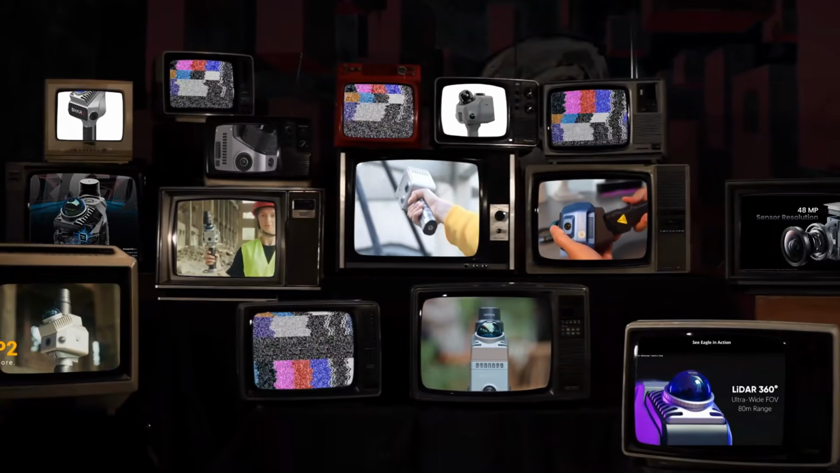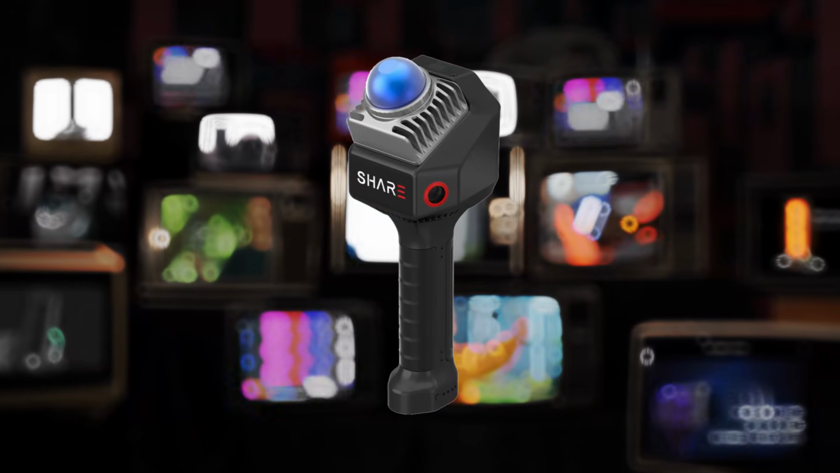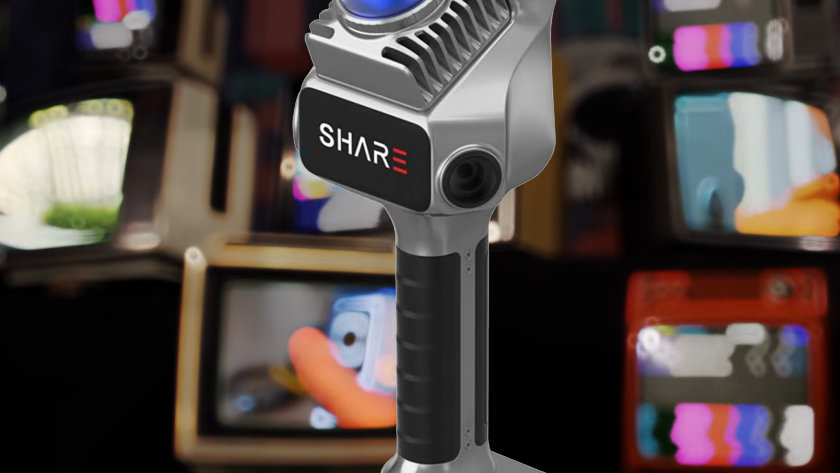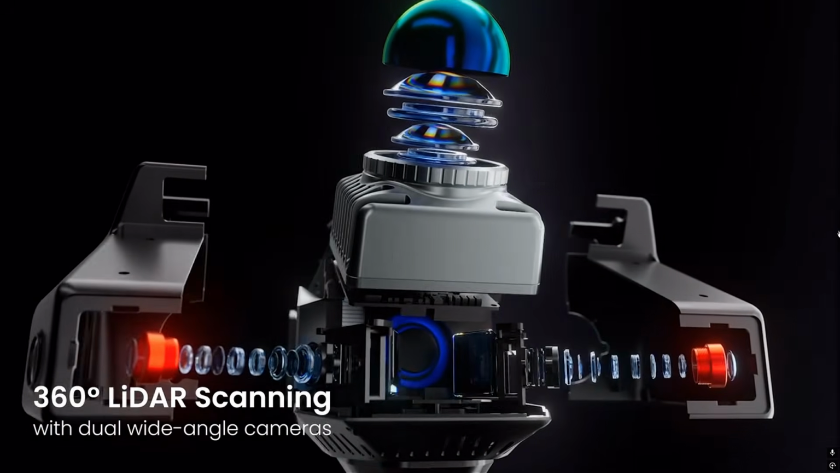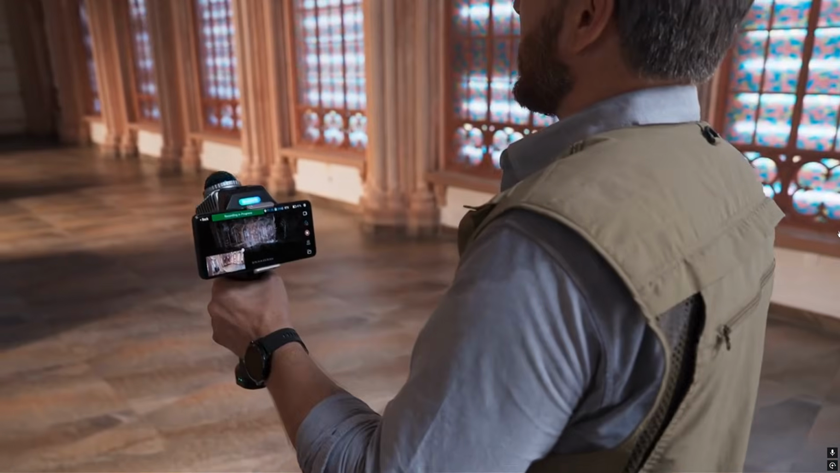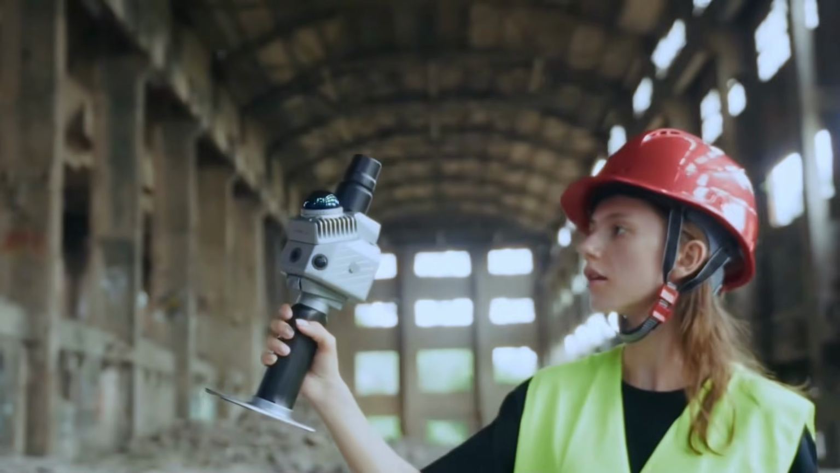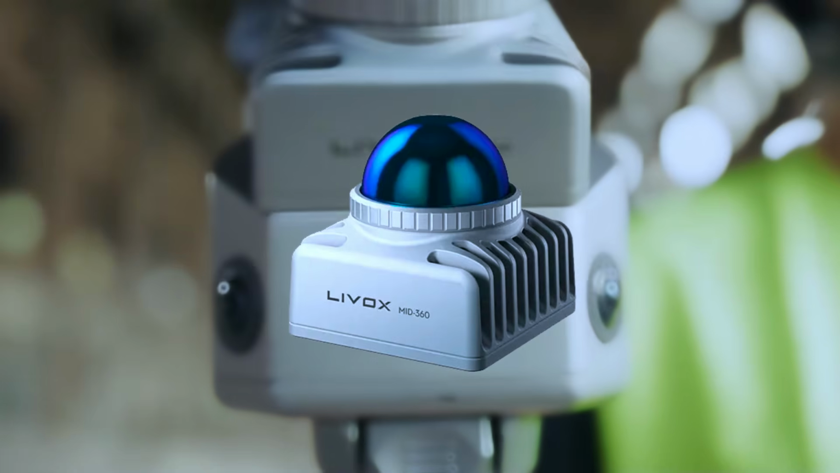Recently, more and more handheld 3D scanners like this have started appearing on the market. They look a little like strange high-tech potato smashers, but inside them you will find fisheye cameras, motion sensors and SLAM technology. And surprisingly, many of these scanners are built around exactly the same sensor, the Livox MID360 LiDAR unit.